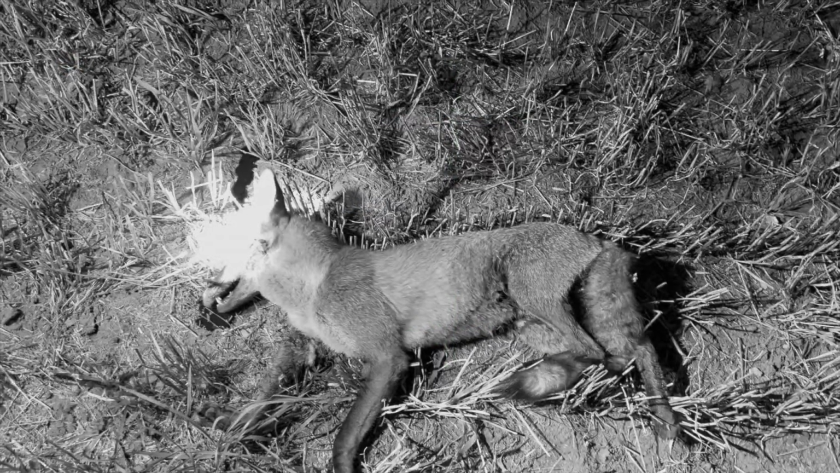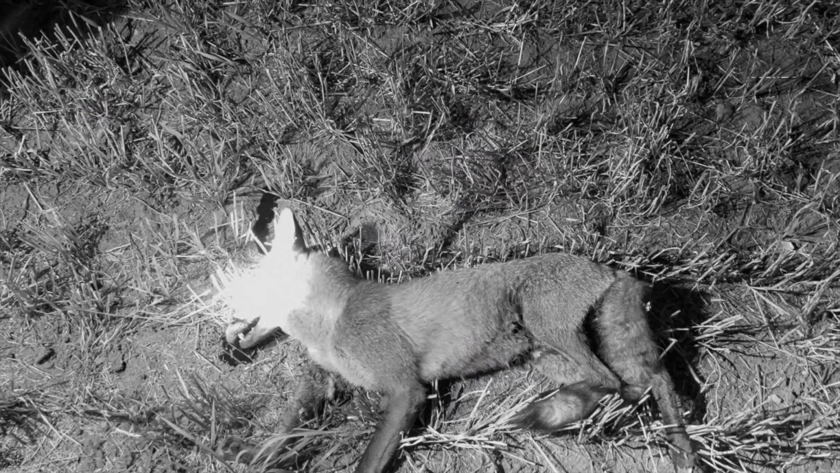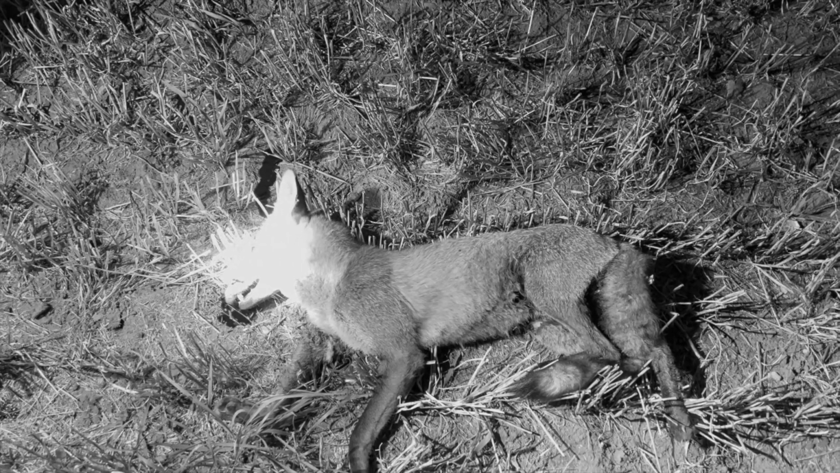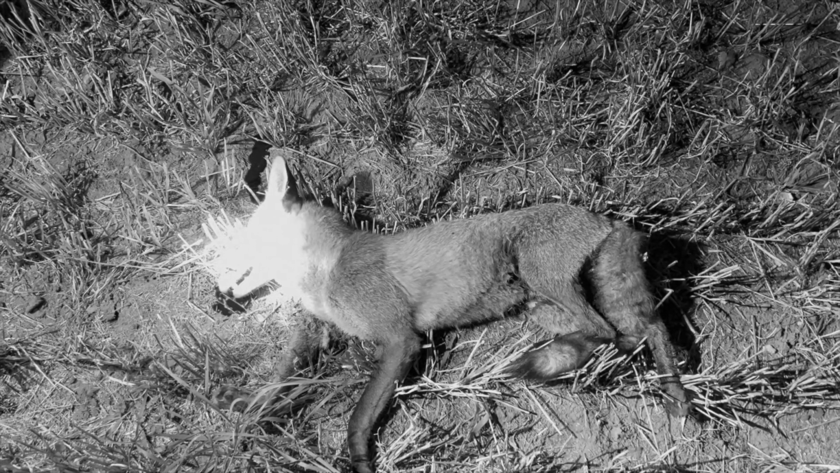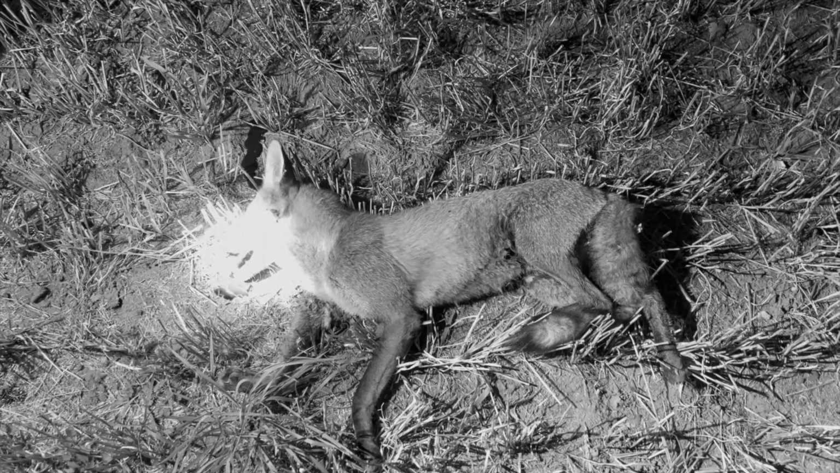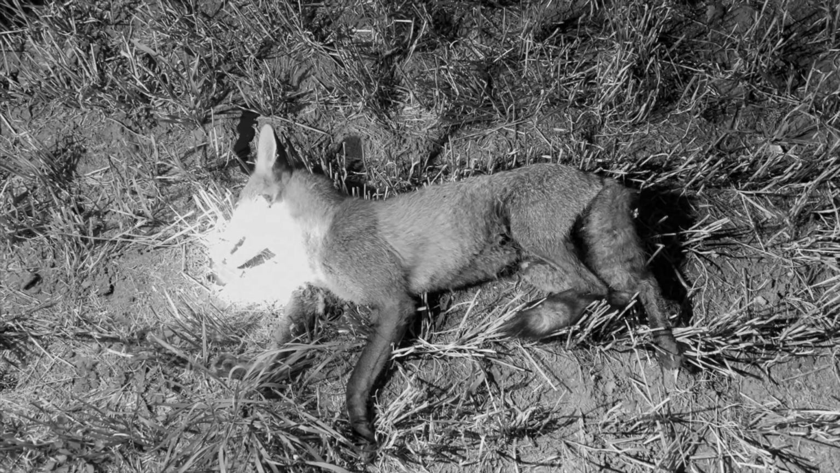So we've been out less than 10 minutes, shot one at 86 yards, got back to the truck. Mathew said there's another one out in the middle of the stubble field. So a quick jog back to the truck, on the bonnet again, shot this one at 106 yards. So that's 2 in the space of 10 minutes.